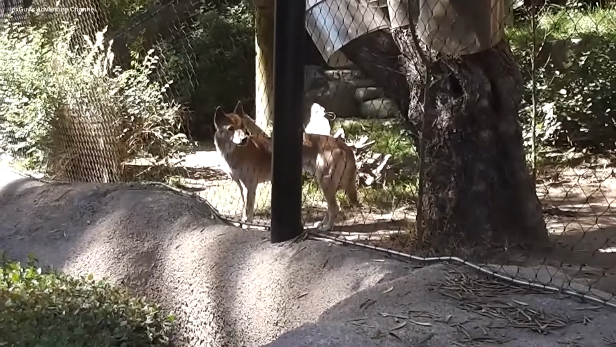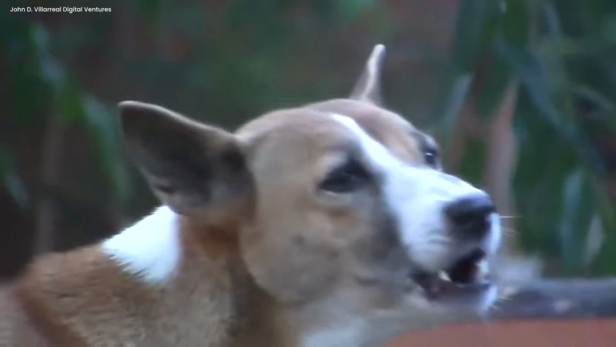New Guinea singing dog. Guess what? They found the New Guinea singing dog, which was believed to be extinct.